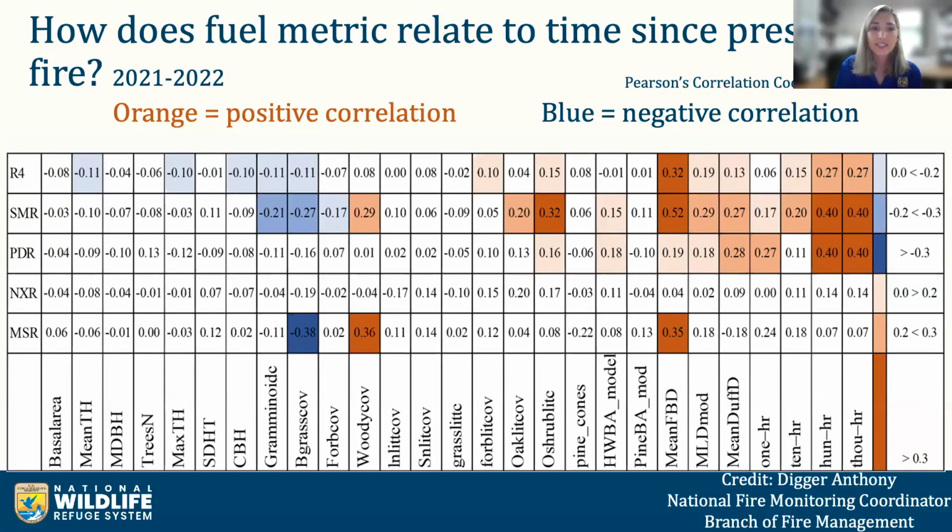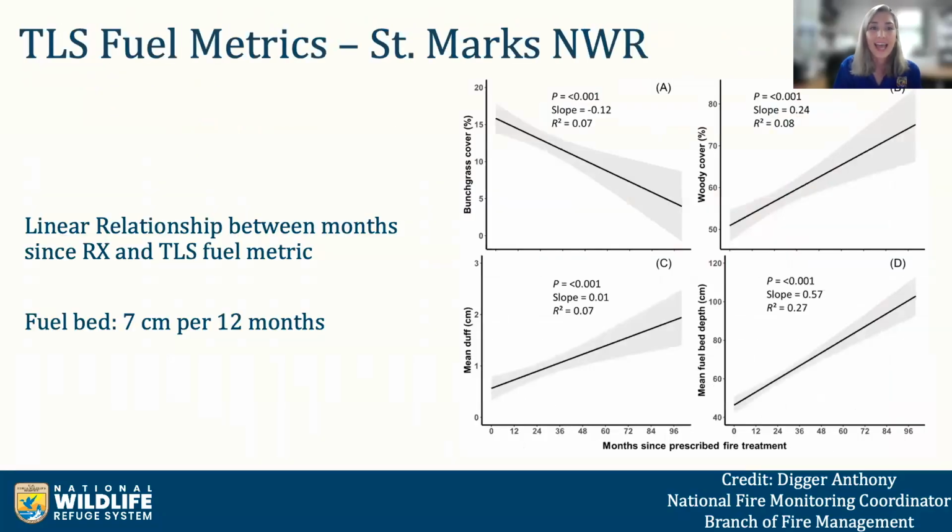And this chart just helps us identify what metrics we are able to set objectives for. It helps show where the change from fire is most significantly measurable. At St. Marks, they're trying to increase grass cover and decrease shrubs. So TLS is a tool that easily quantifies how much that cover increases or decreases since time burned.